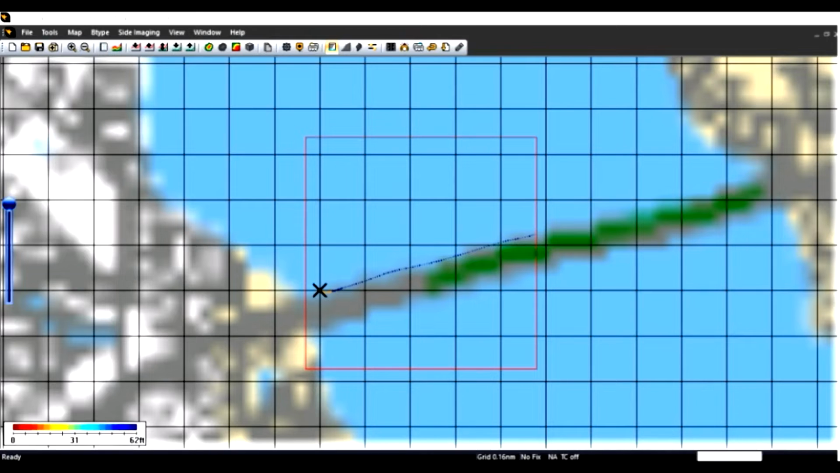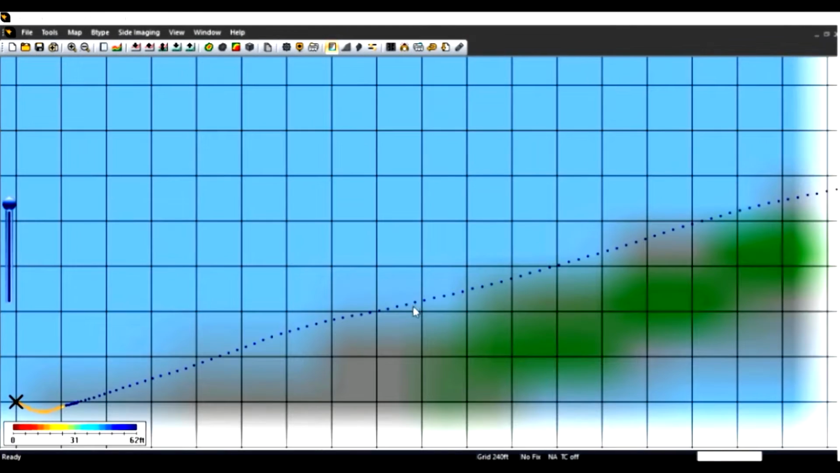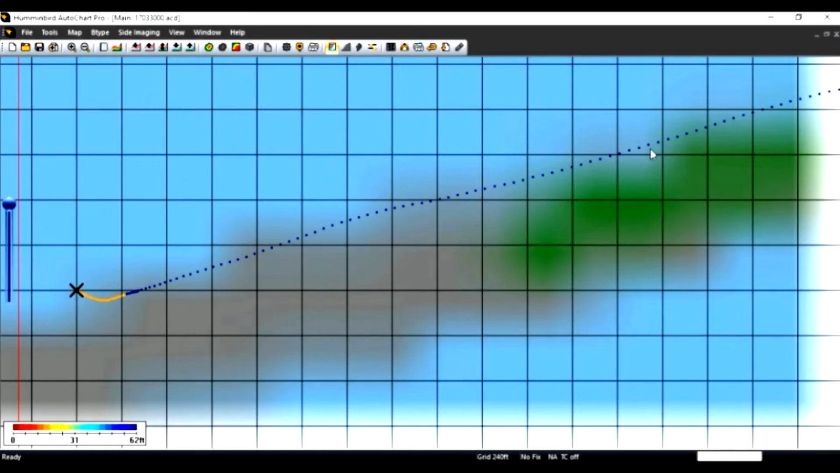Always remember to turn off your recording in AutoChart Live when you are going to run down the lake. If you don't, you're going to get a recording that looks like this, a bunch of dots. And the reason you get this is because the transducer is out of the water.